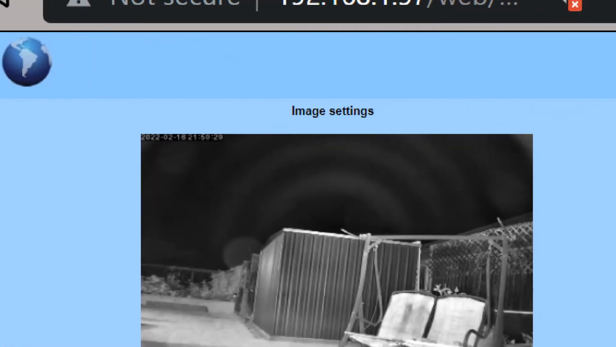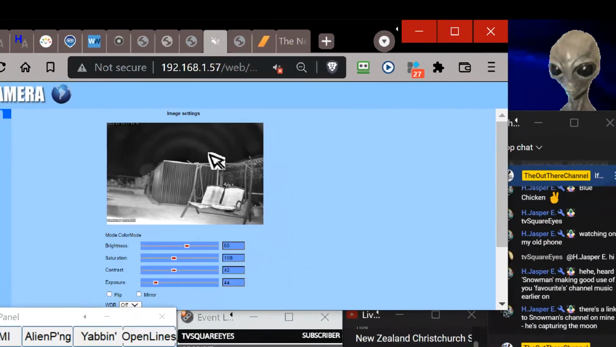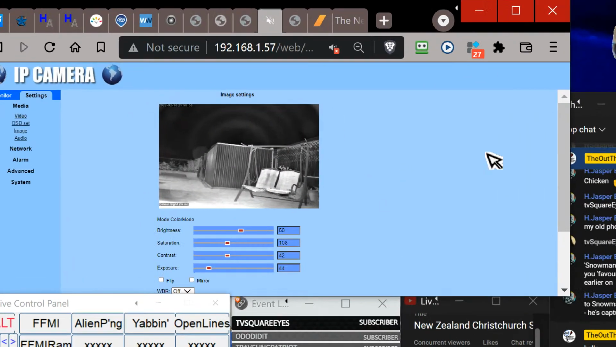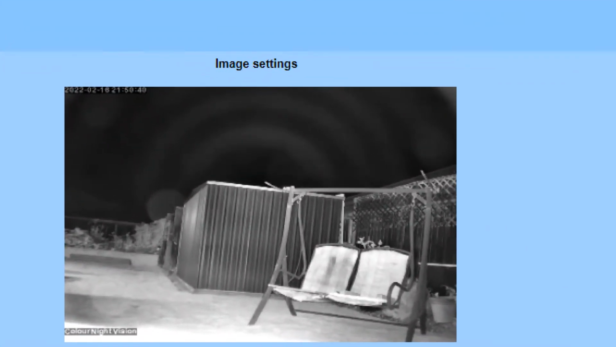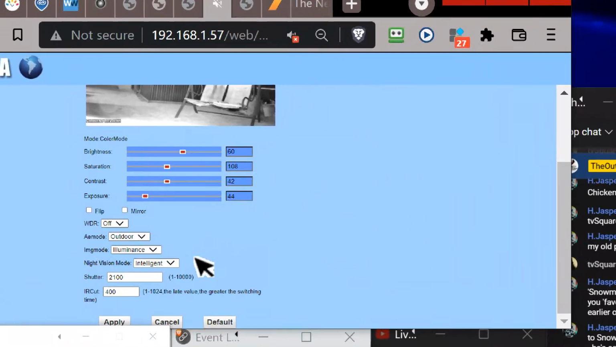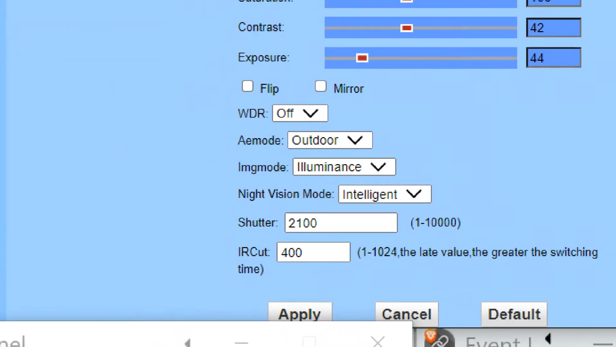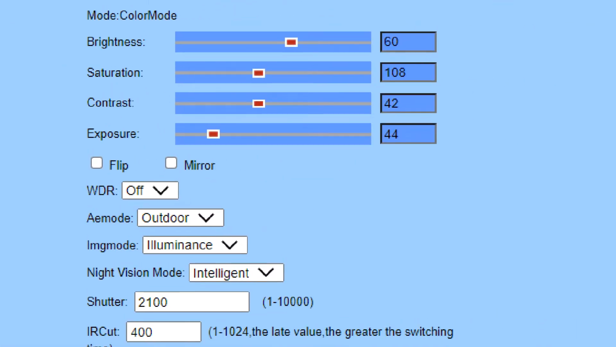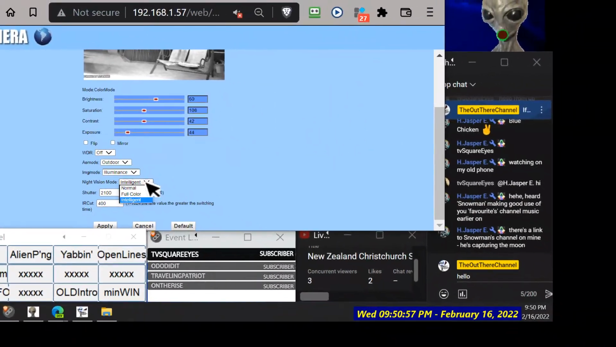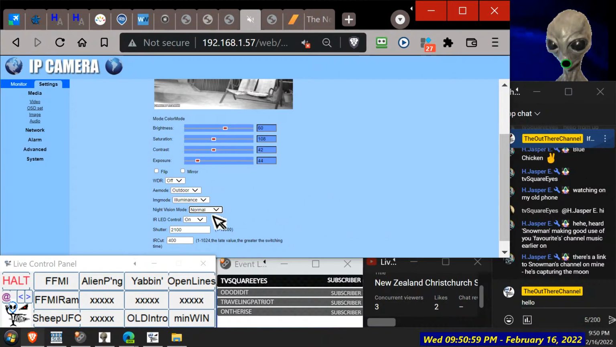Like the double slit experiment, where you've got bands of white and dark stripes happening. Yeah, I'm not sure if I like intelligent. I'm not sure what it's meant to do. I think it turns on various LEDs depending if there's movement out there. Let's turn it back to normal.